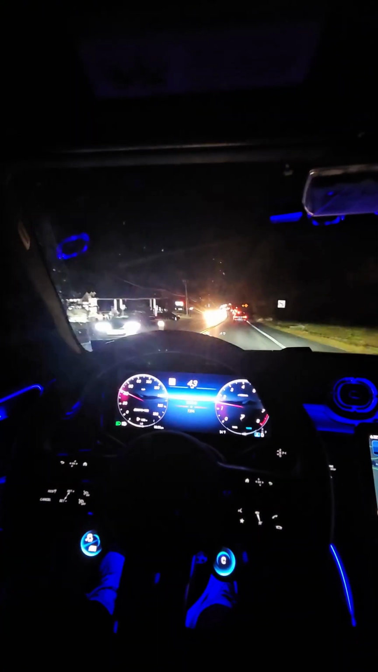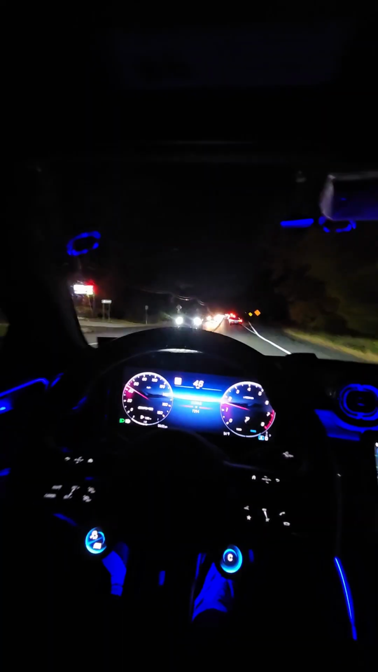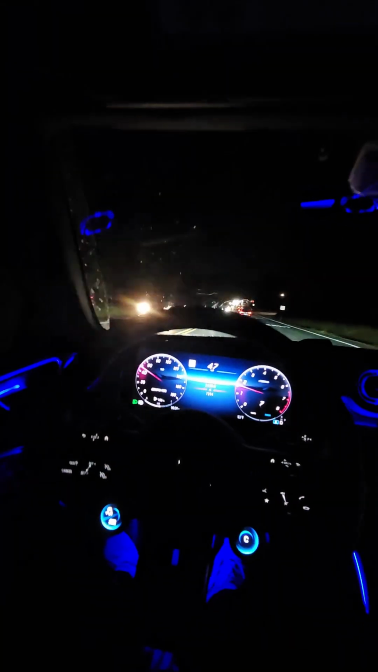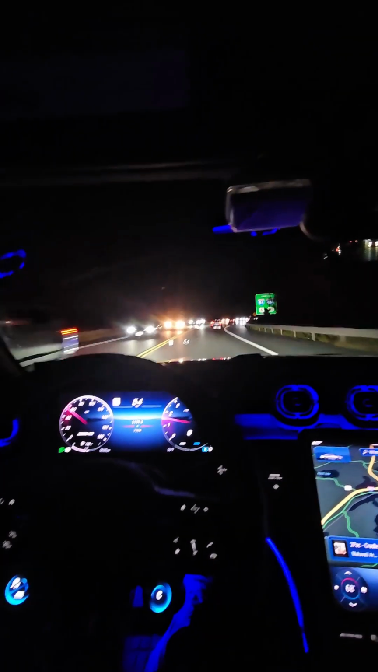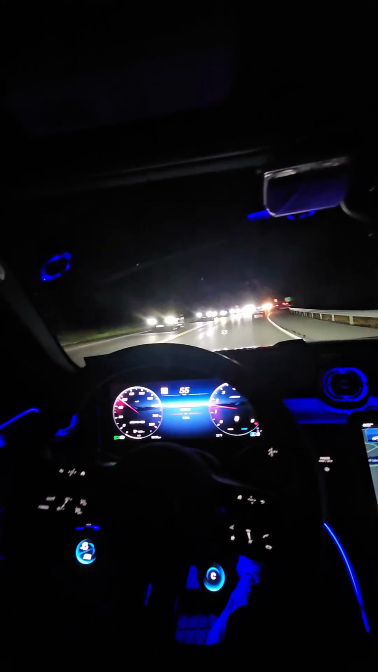If you're gonna swing and bump into someone at 15 miles an hour rather than 30, that's a big difference. I'm not saying crash into someone, but the logic is, when someone's thinking, how do I do this in a safe way? That's basically what they're thinking. That's all I'm saying. That's pretty much what I'm saying.